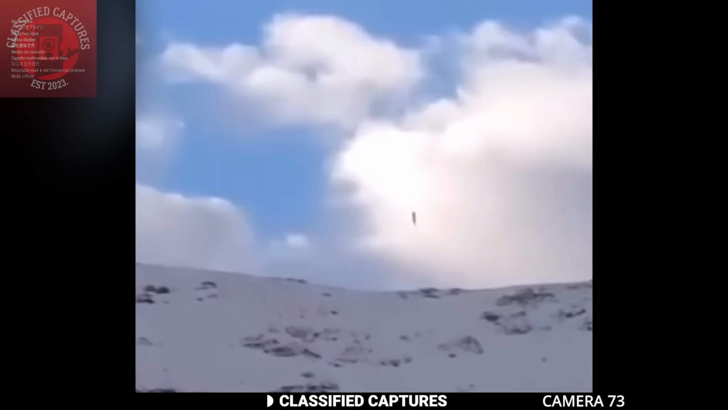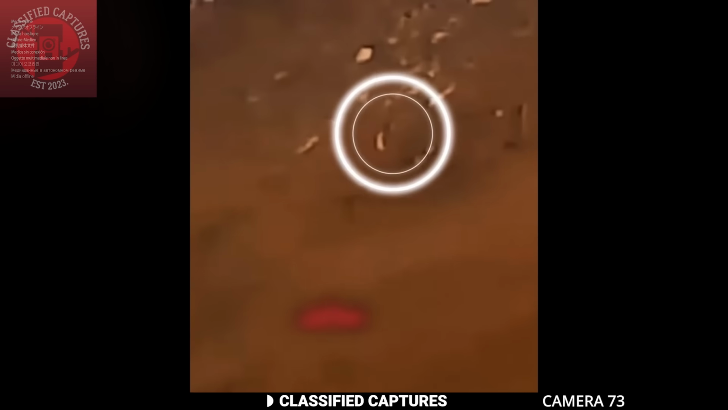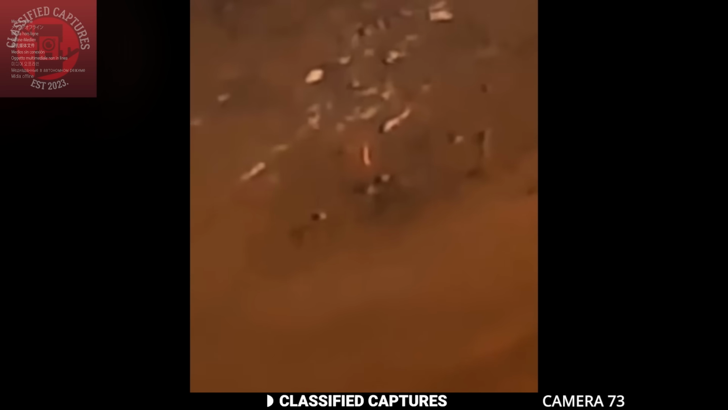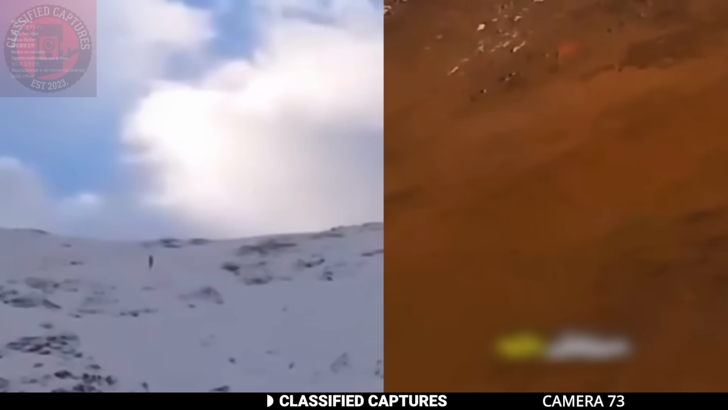In another clip, someone else filmed something similar, except this time the figure appeared to be glowing a bright red. The lack of clarity in the footage makes it hard to determine what exactly this could be. Some believe it might be a drone, while others suggest it could be a UFO or an otherworldly entity. But what do you think it is?